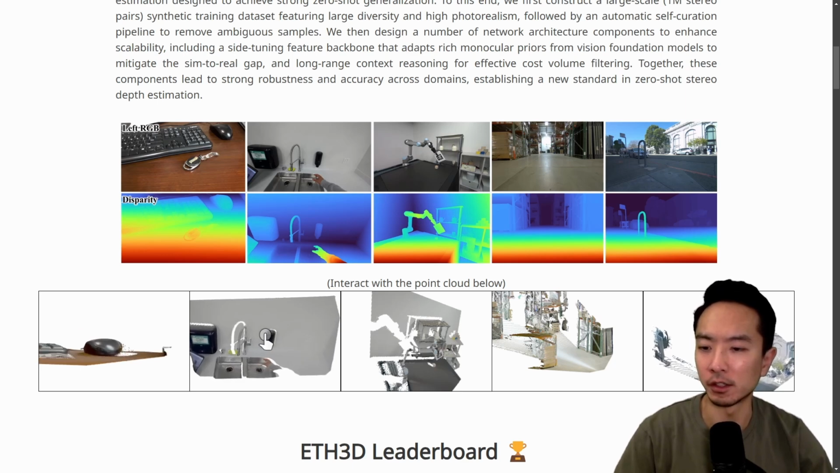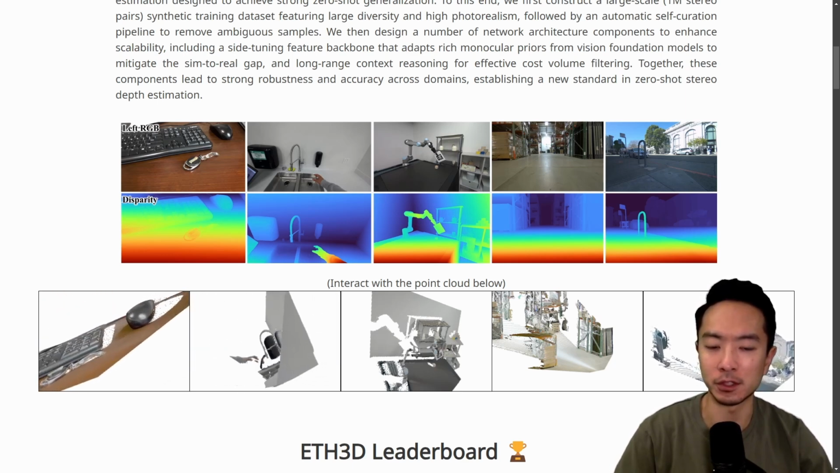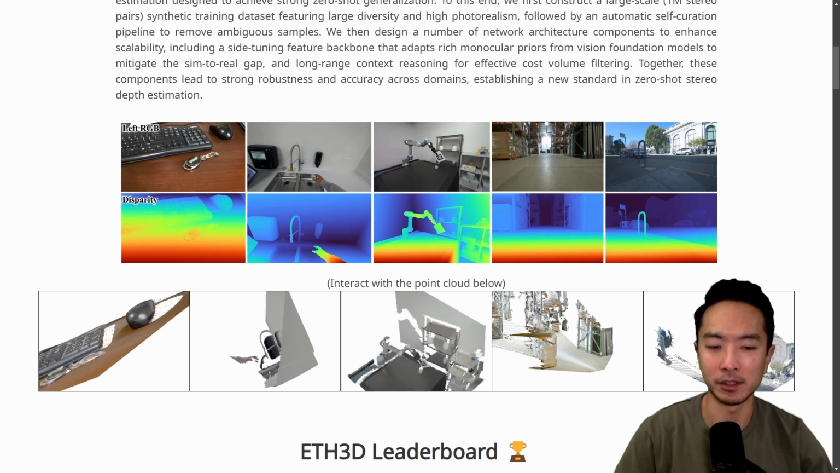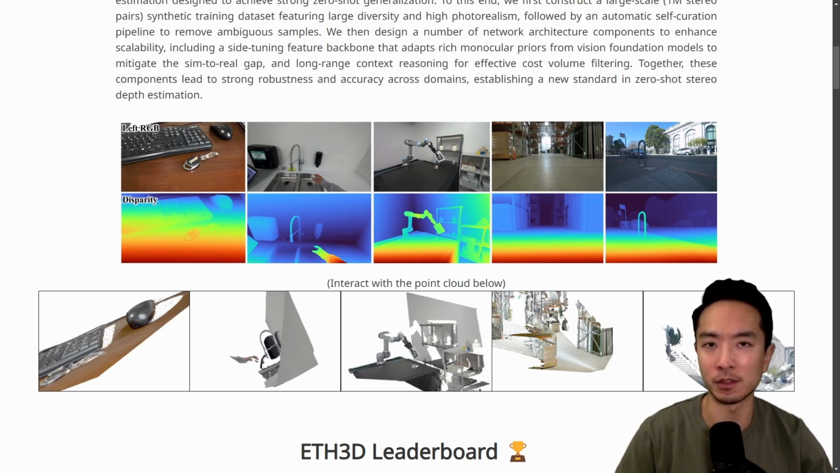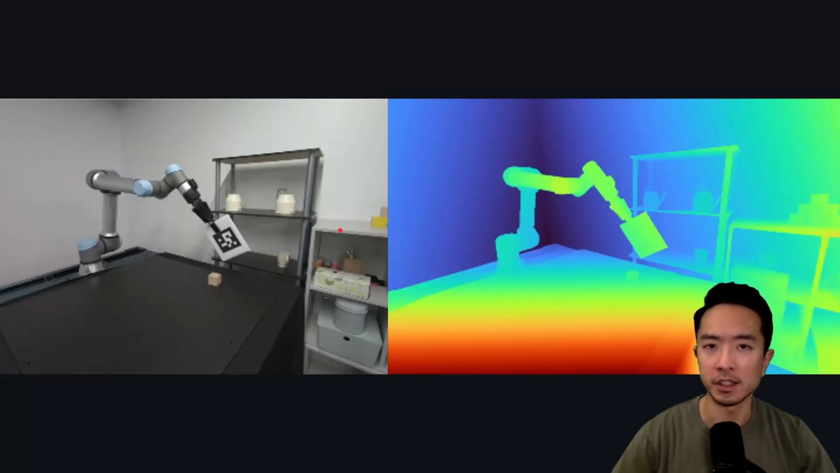So here you can see that these are a lot of the results. I'm going to be going over some of the features that I really like about this model. Specifically, what I'm going to be talking about is the output of the 3D point cloud from the depth map. So the first case I want to look at is this UR robot arm.